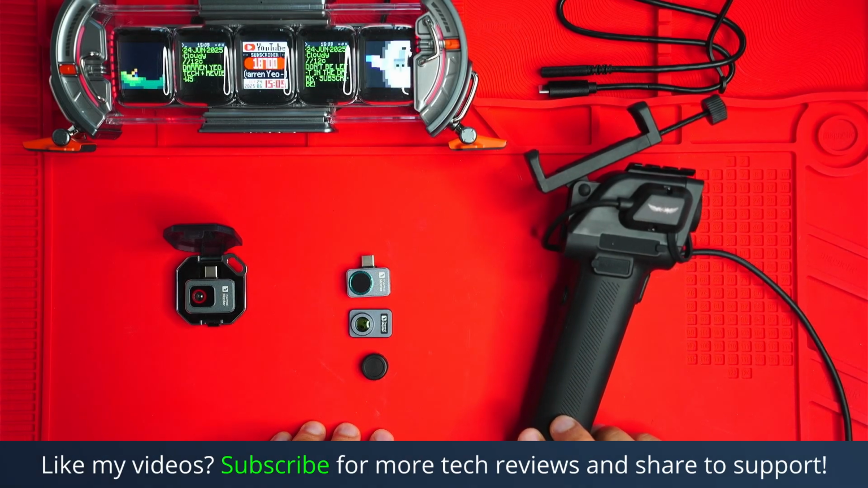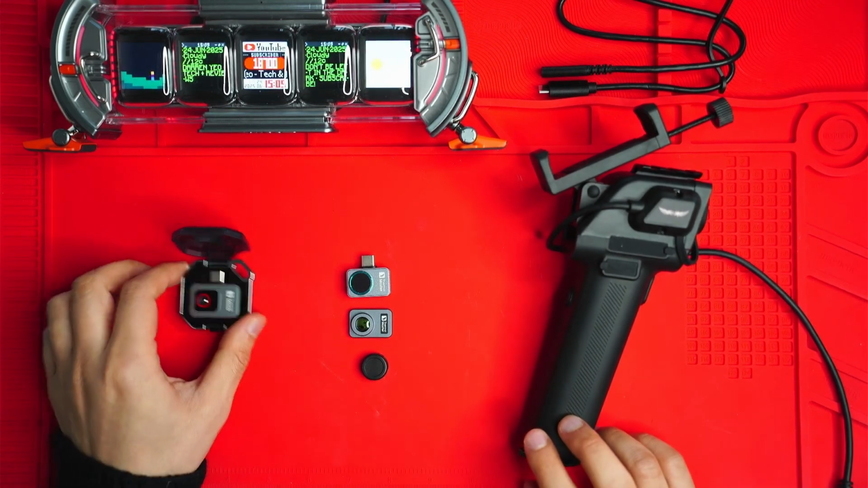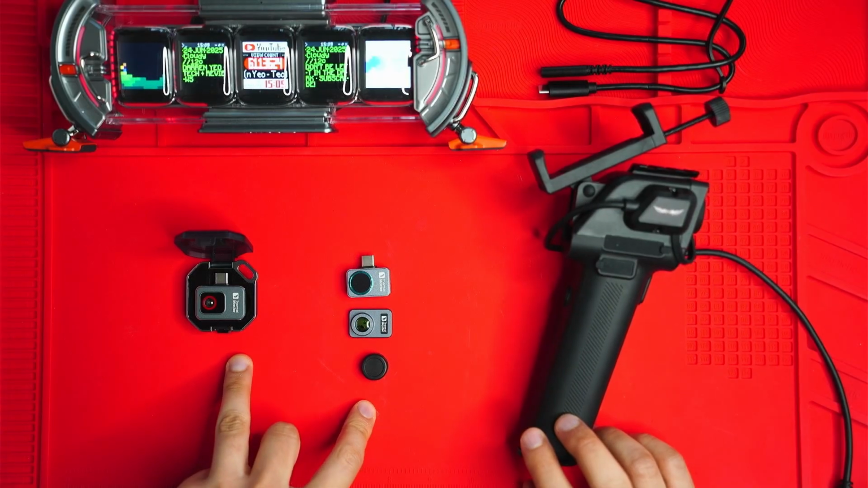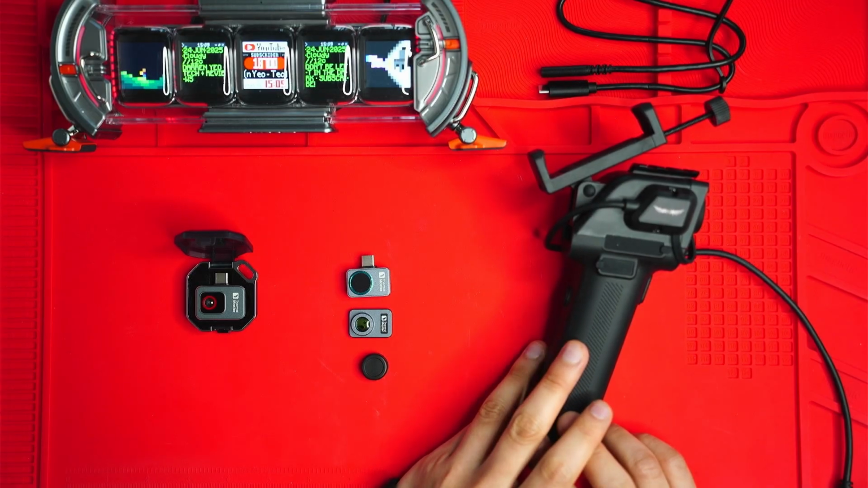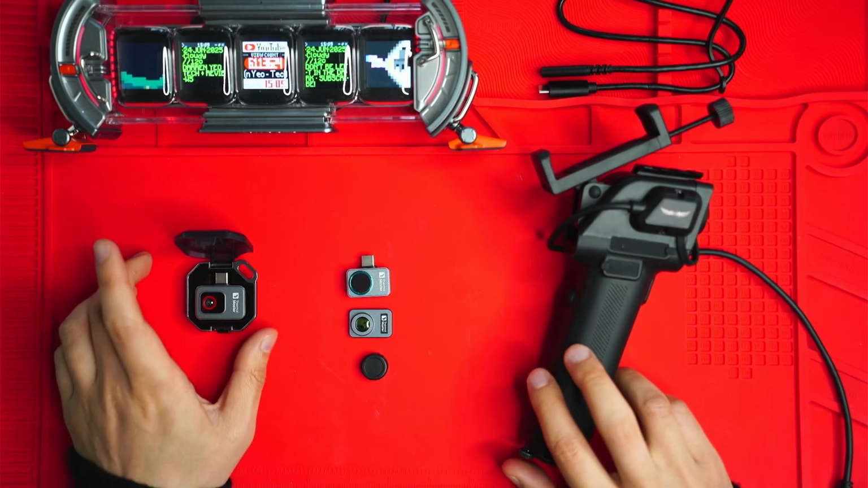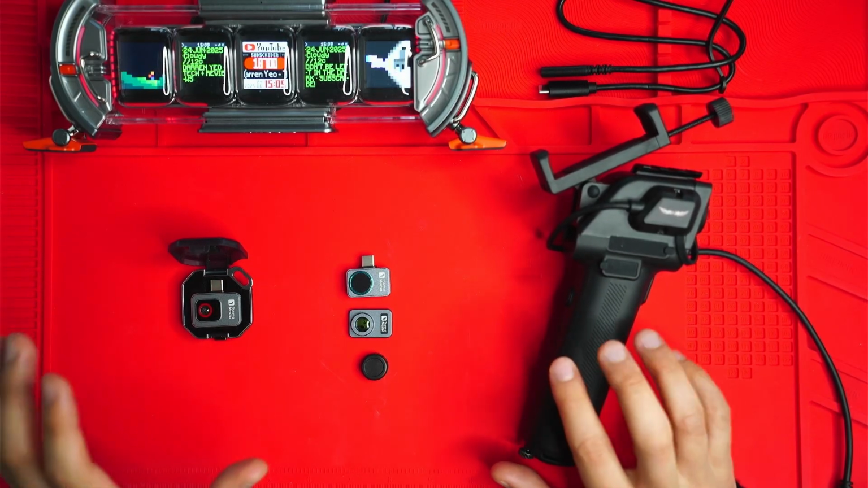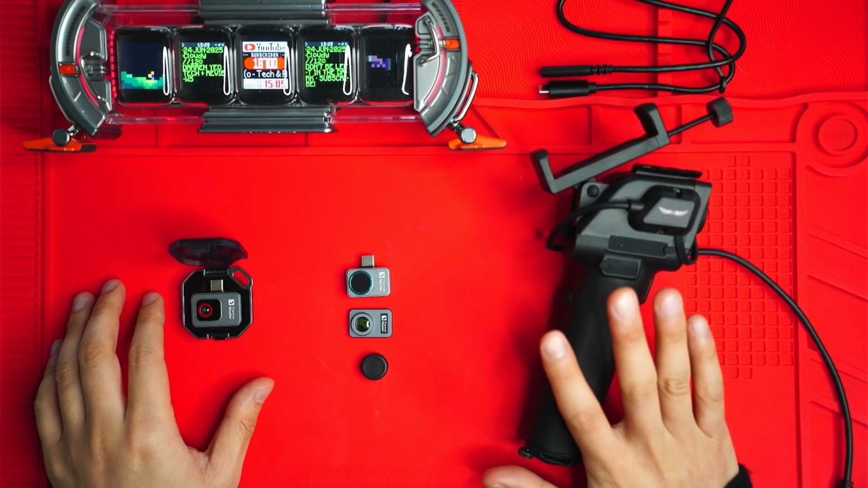So let's go through firstly the resolution and sensor. The P2 and the P2 Pro have the same sensor, 256 by 192 pixels, and the X3 has the highest resolution, 384 by 288 pixels. It doesn't sound like much, but it is a huge difference when you're looking through the actual phone screen. So if clarity and detail matter, especially outdoors, the X3 is the one that you really want.